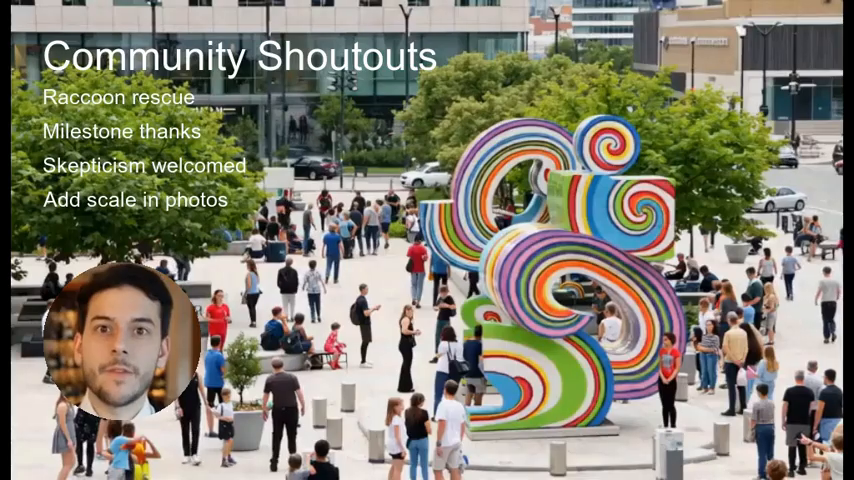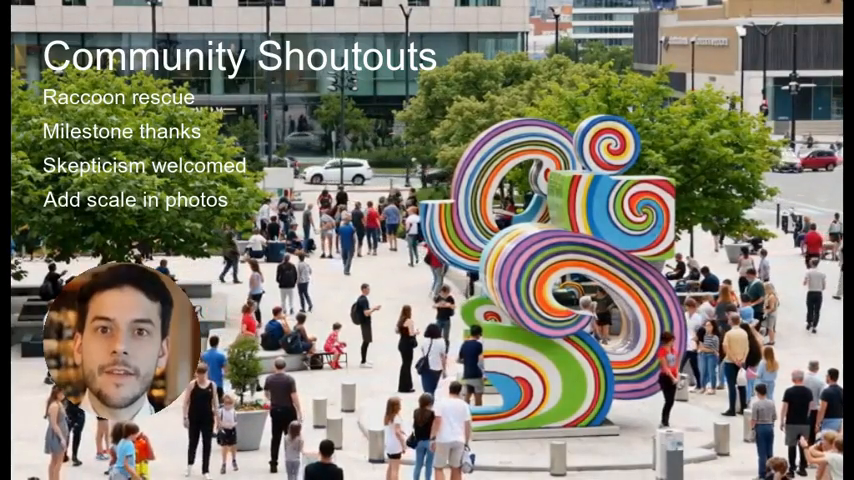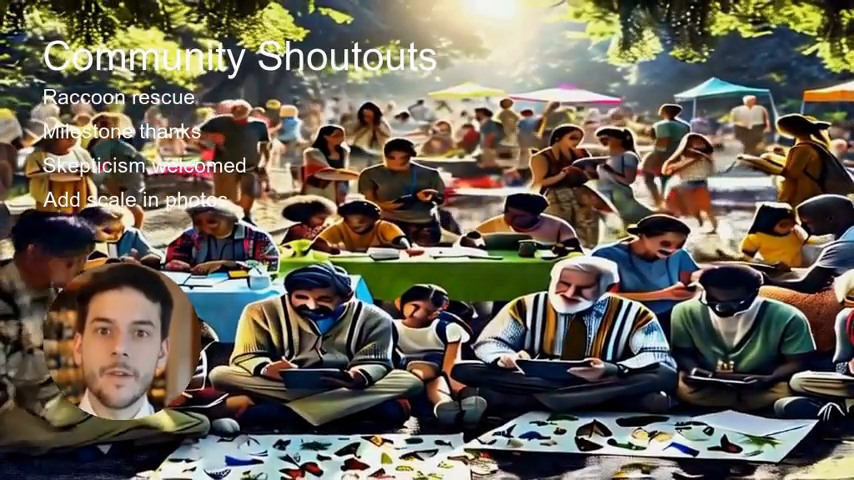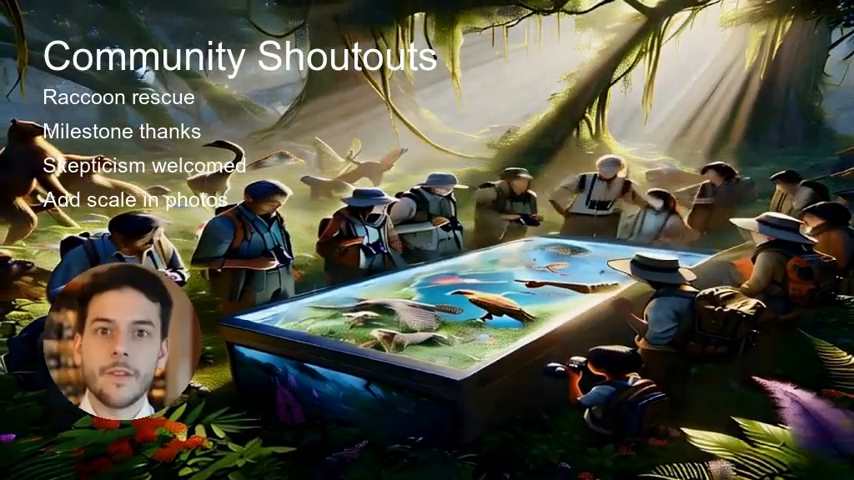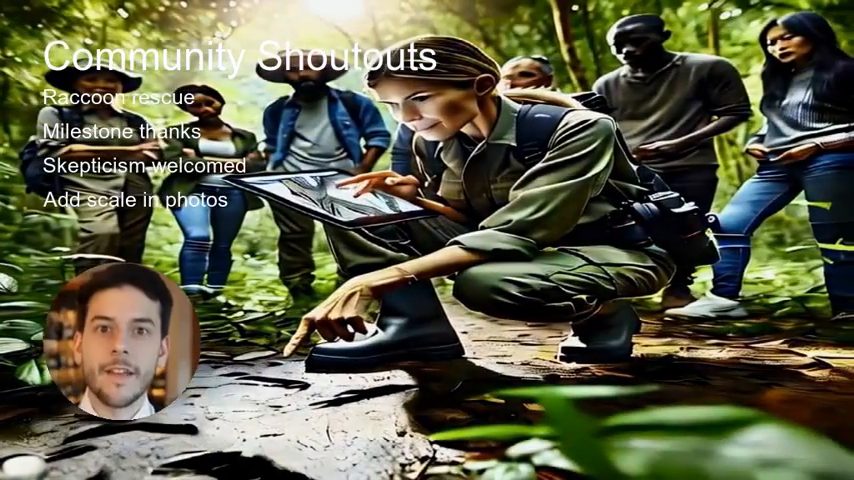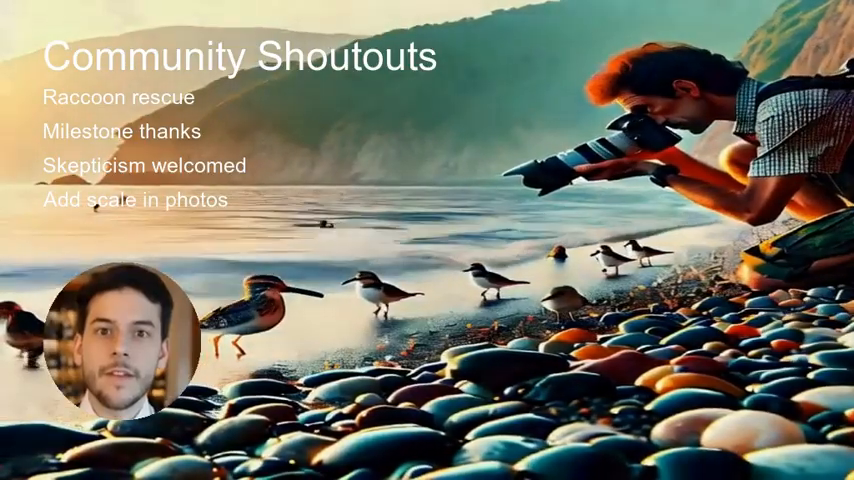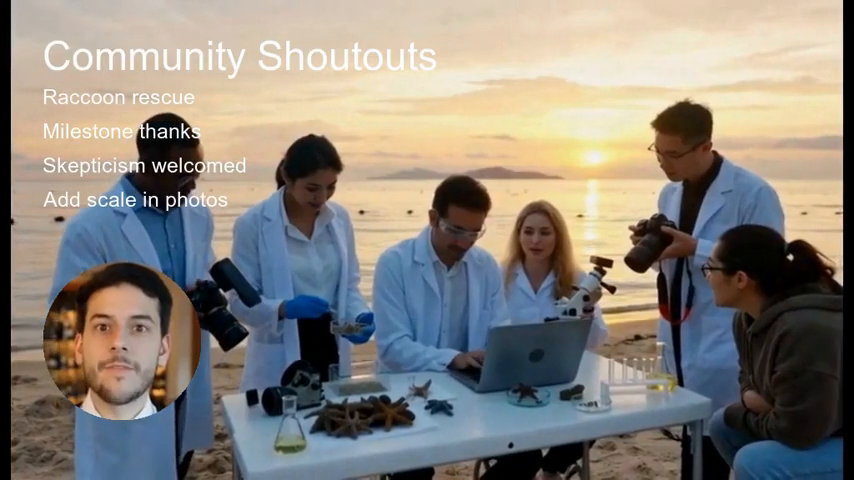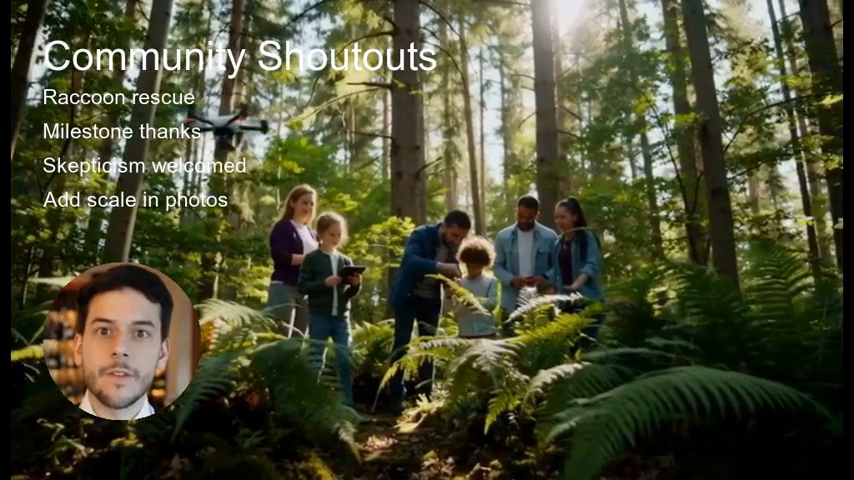Our community map of observations has grown into a beautiful mosaic of curiosity. If you're contributing, please include your location and a brief description so we can verify and compile data ethically. And if you're uncertain, ask in the comments. We have wildlife experts lurking who love to help identify mysterious footprints. Every dot on that map helps rangers focus their search and protects animals from harm. When you take a picture, try to include a coin or your shoe for scale. That detail helps Axiom verify your find. Together, we're building a crowdsourced database that may someday aid researchers globally.